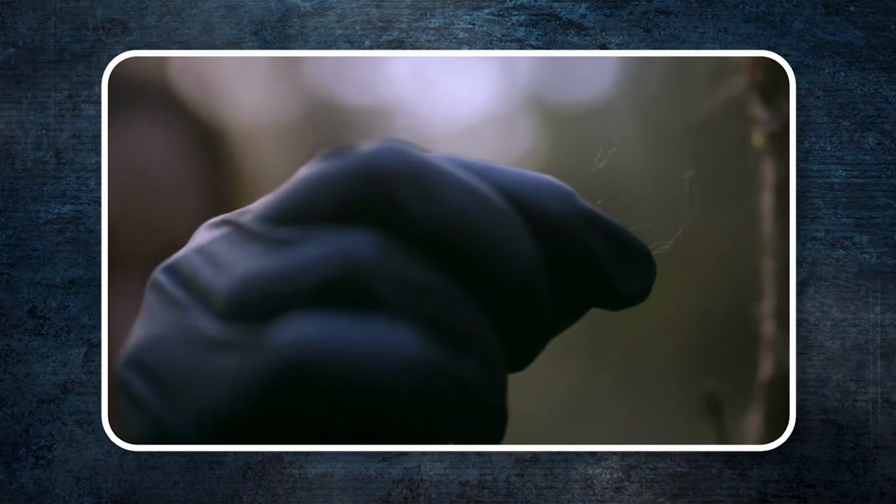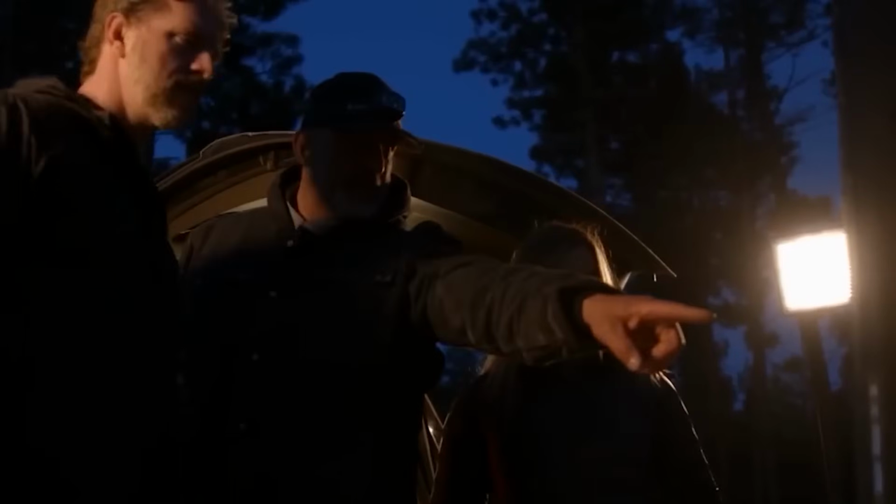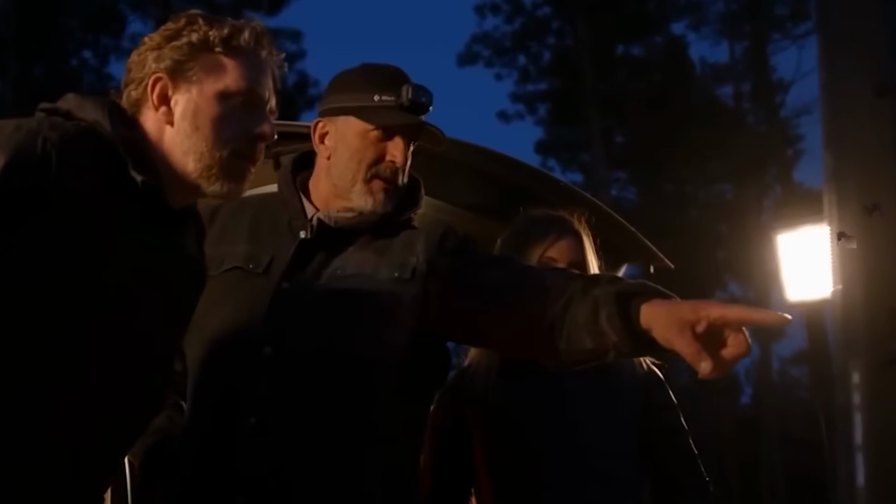When they looked at the footprints, they realized they were made by something walking on two legs, with a stride longer than any person or known animal. Hair samples were quickly collected and sent for DNA testing. These weren't just moments of fear, they opened doors to deeper knowledge. Every new clue pulled the team further into the mystery of these creatures.